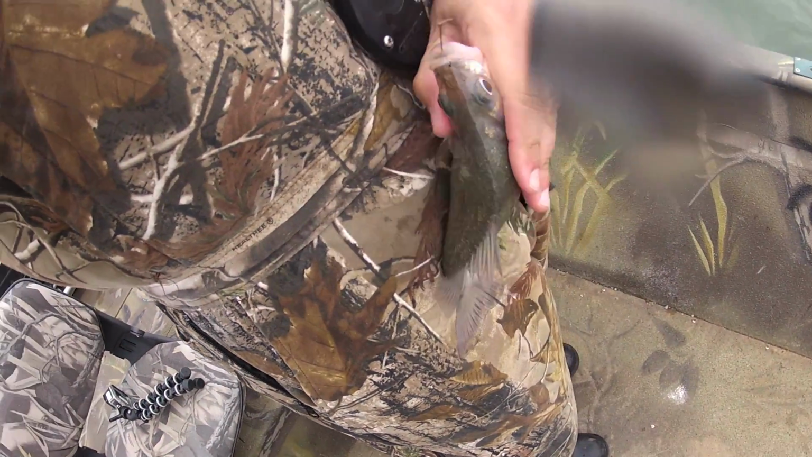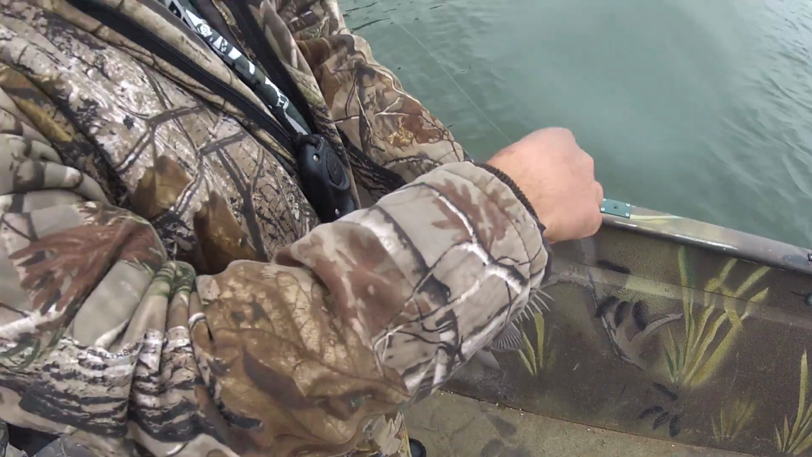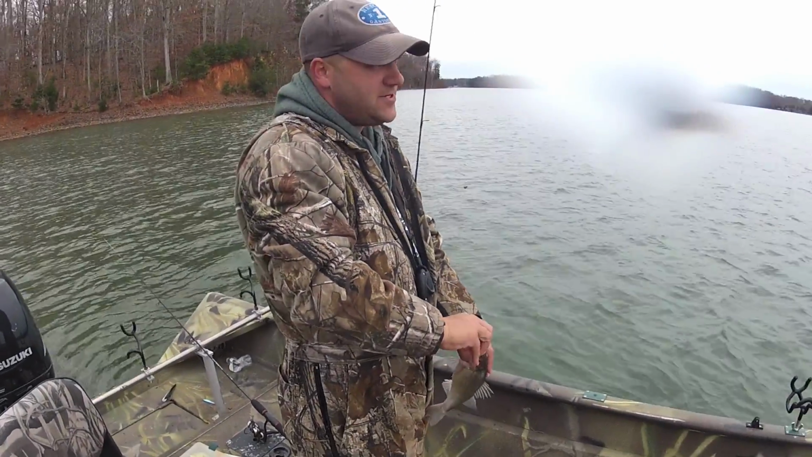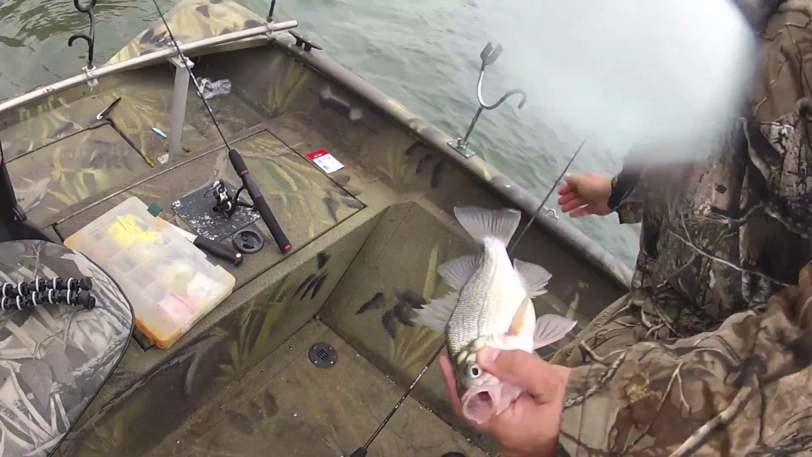Barely have fat in this. Salmon size. Oh yeah. Salmon size perch. They're good eating. Especially one of that size.